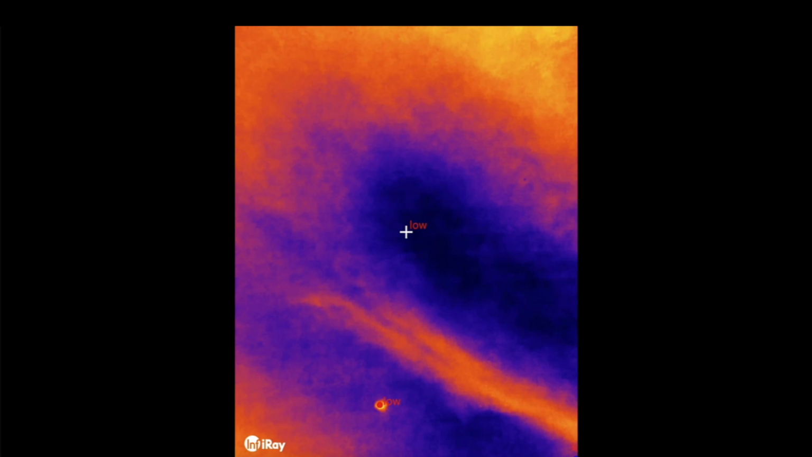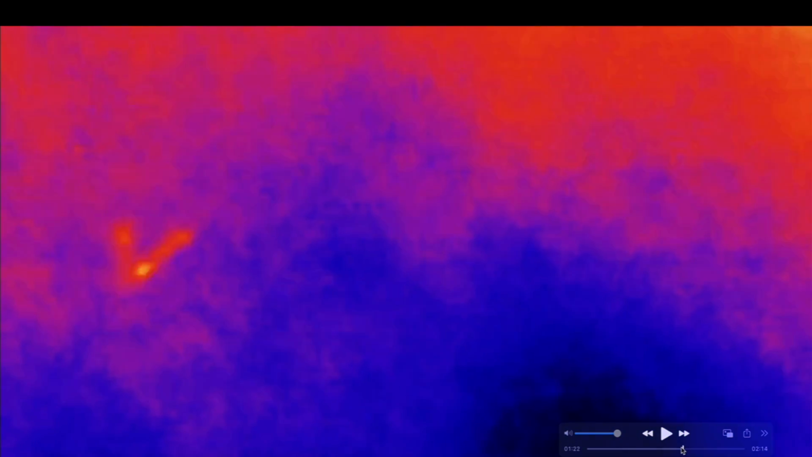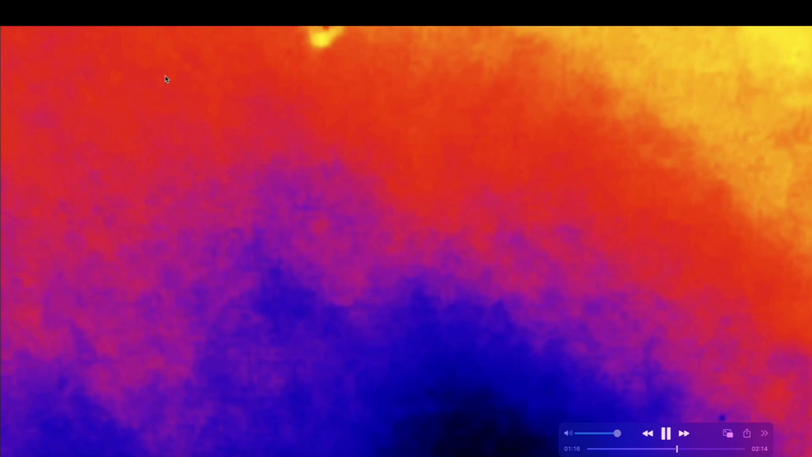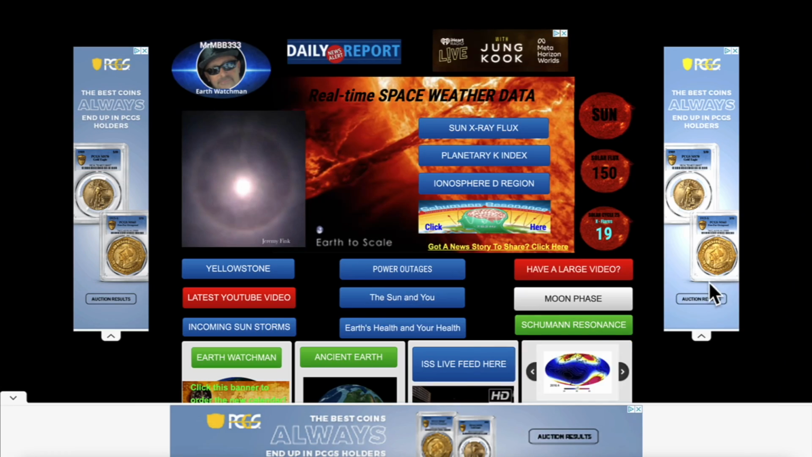I'm waiting to hear back from Pete on where exactly he took this video, but this is the structure that was spotted on the surface of the moon, and you can clearly see it's in the same family as this craft right here, whatever Honkey Pete spotted in the sky with his infrared camera right there, cruising through the sky, a perfect V-shaped craft caught on camera. Great video footage. Thanks for sharing.